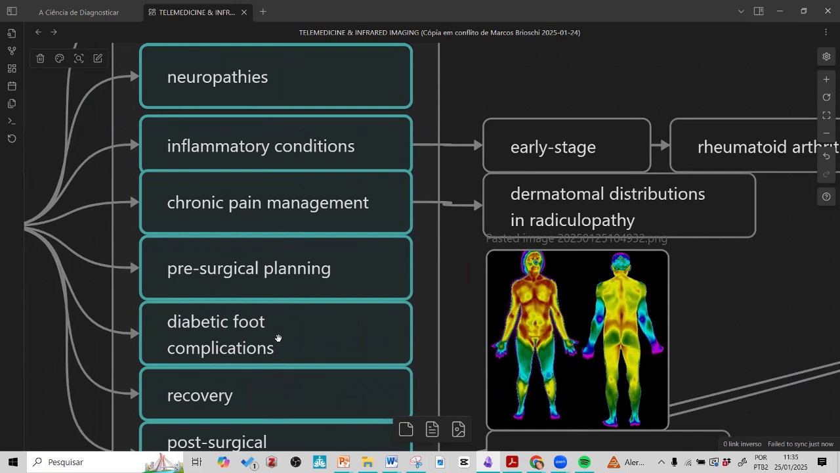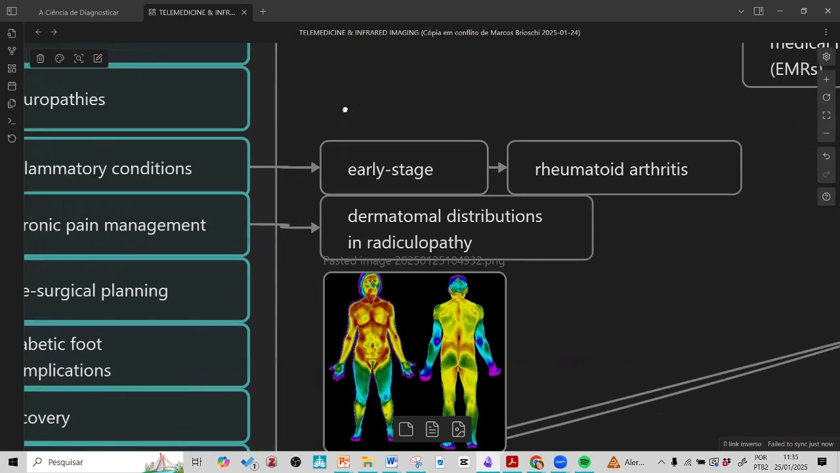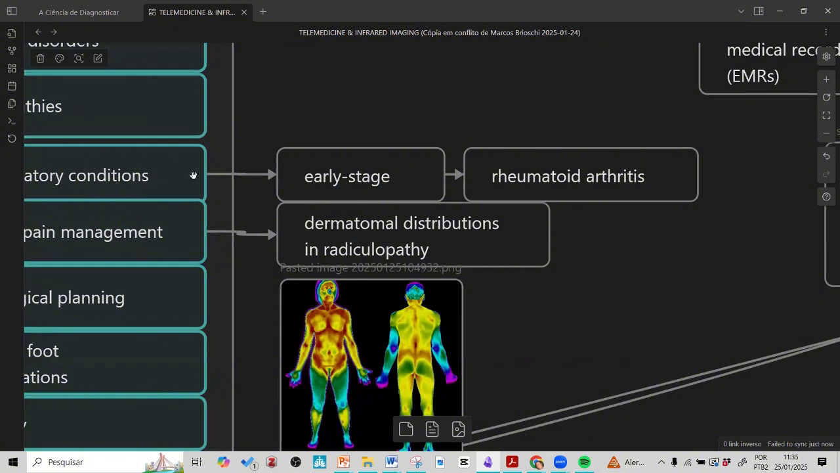If you want to interpret imaging, you must interpret the disease first. You must interpret the patient, the symptoms, and you must know what the main diseases are, what happens. So we can use this technology for early stage.